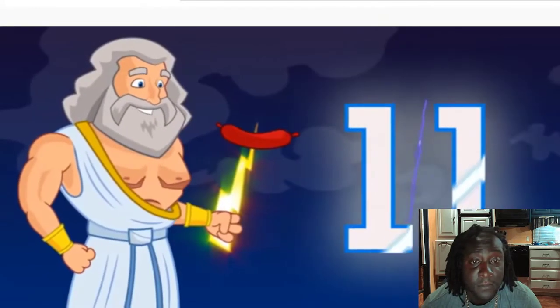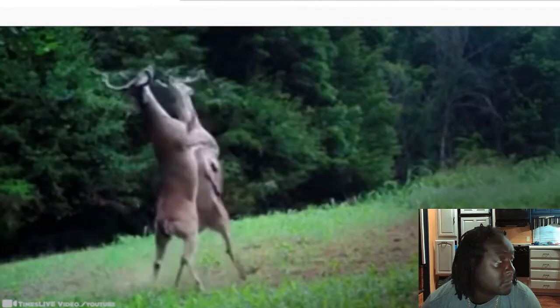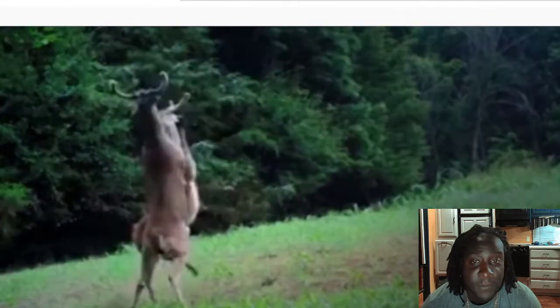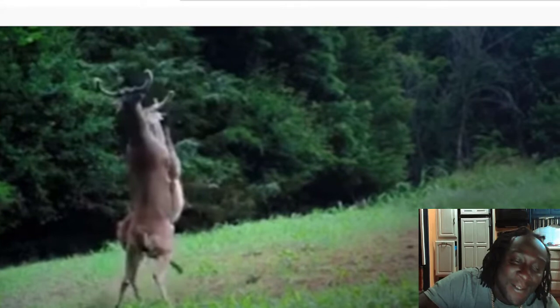Number 11. Deer shows who's boss. What an extraordinary sight caught on camera. Two deer up on their hind legs battling it out. The unusual battle royale was captured on a trail cam by wildlife officers in Tennessee.